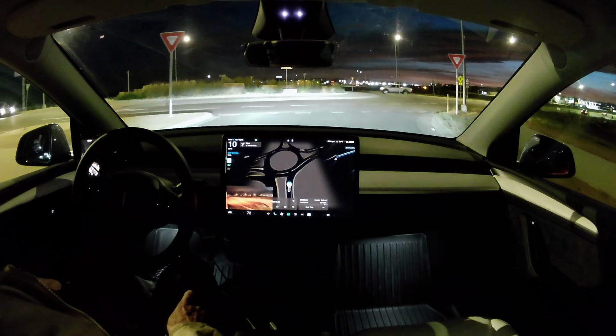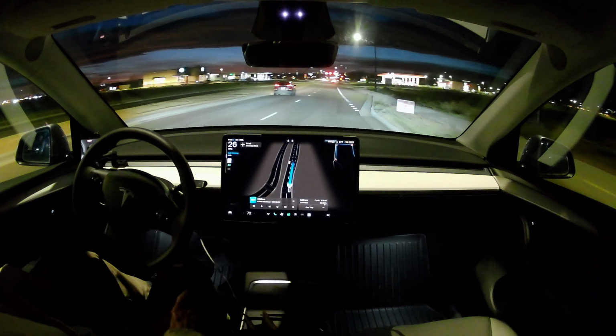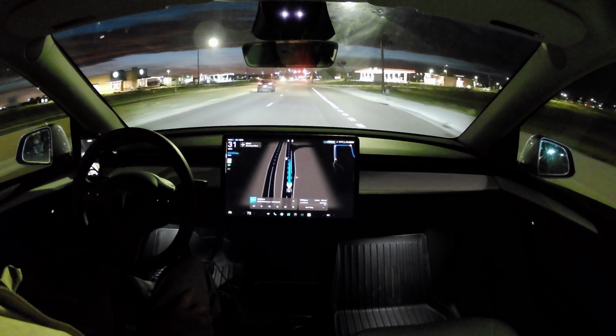Okay, here's our roundabout. Pretty good behavior there. We deferred for him. I'm not sure where we're going now. Oh, that's where we're going.